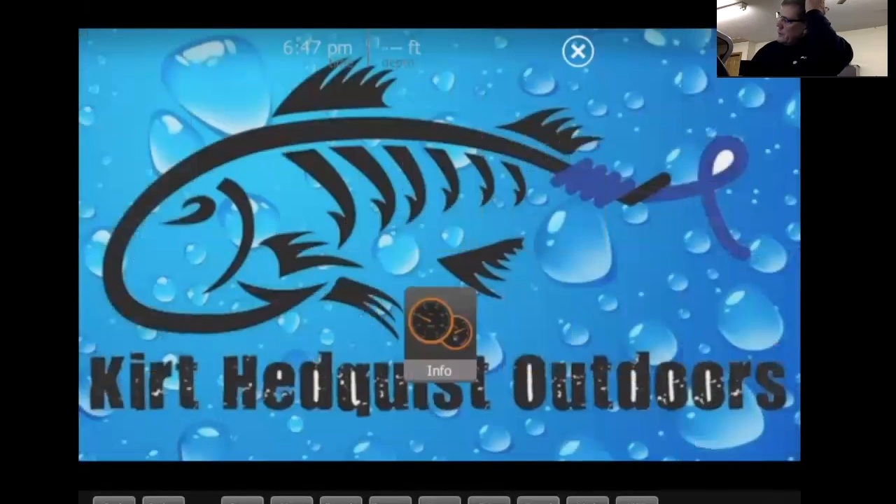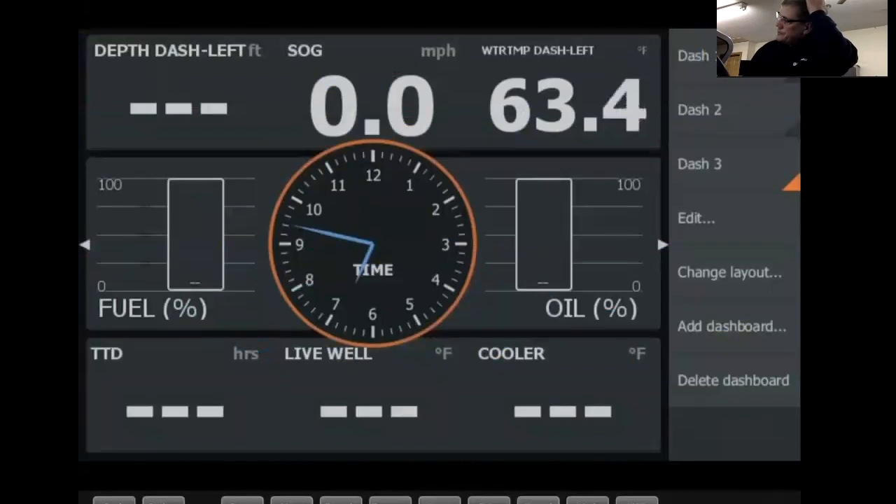Info: a lot of times you can network in your engine through NMEA 2000, and you can actually see all your engine data off your sonar screen right here.